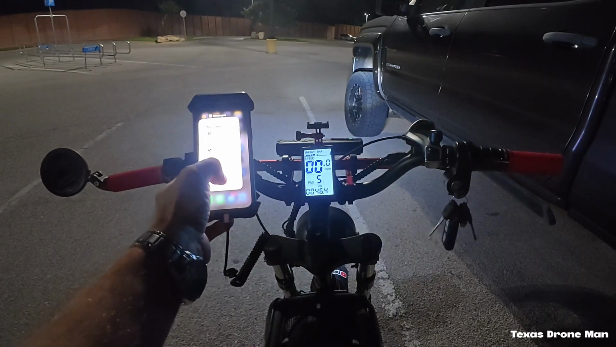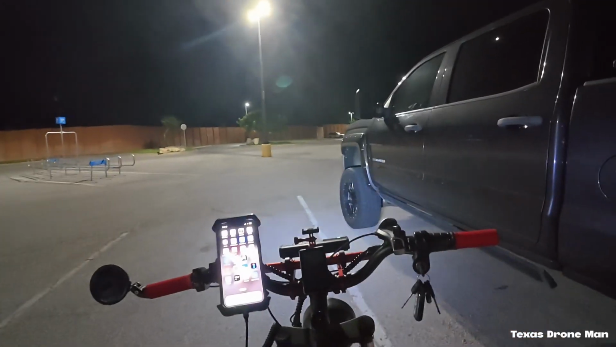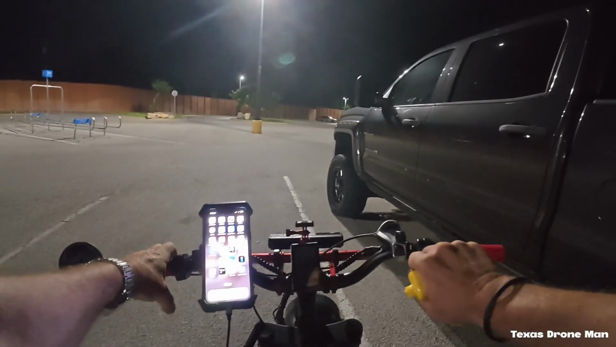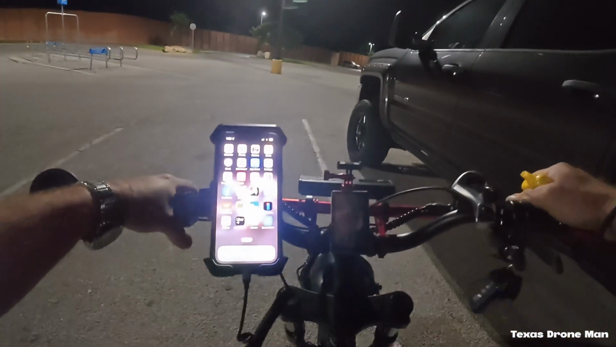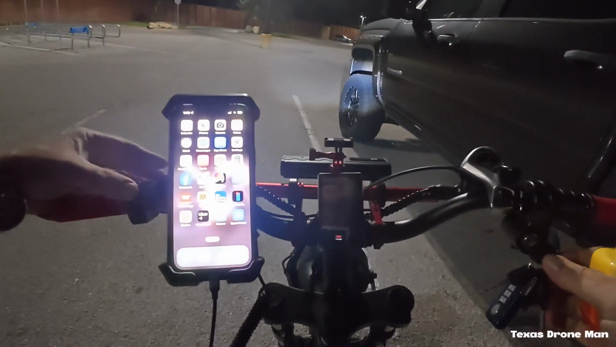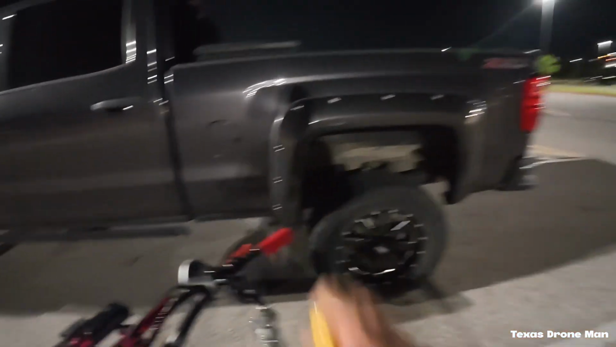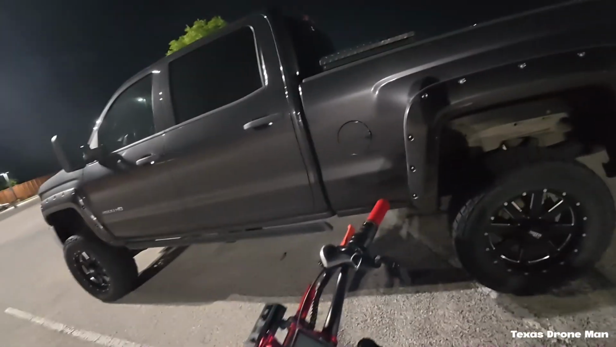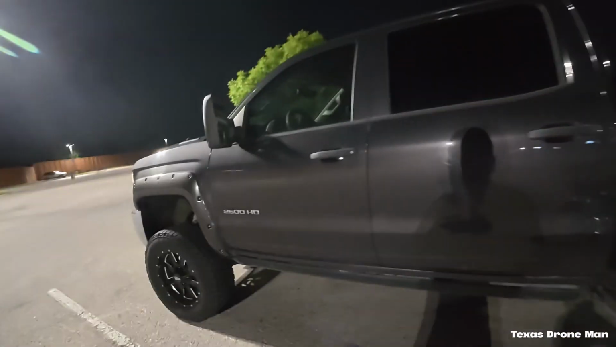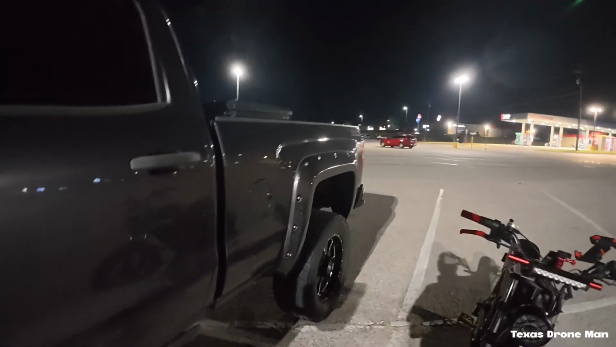But anyway, guys, I am going to get off here. I'm going to unload. This bike here is totally different from the Wired. I don't take nothing off this bike. It goes in the truck just like she sits. What am I doing? Turning the lights off. There. Yeah, I don't unload this. I don't take nothing off this bike except for my cell phone. And I can lift it up on the tailgate, slide it in, strap it in, and it's done. Pretty simple. This is a little easier than that old Wired is.